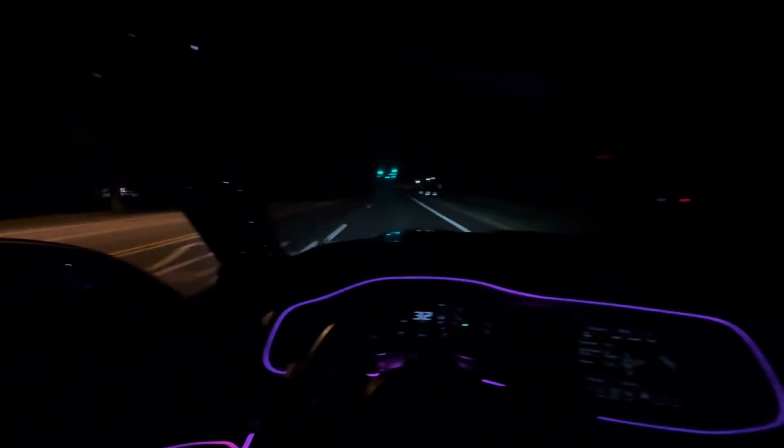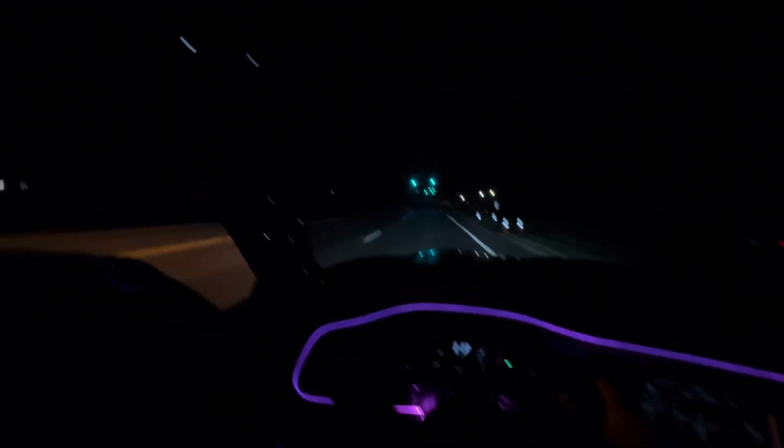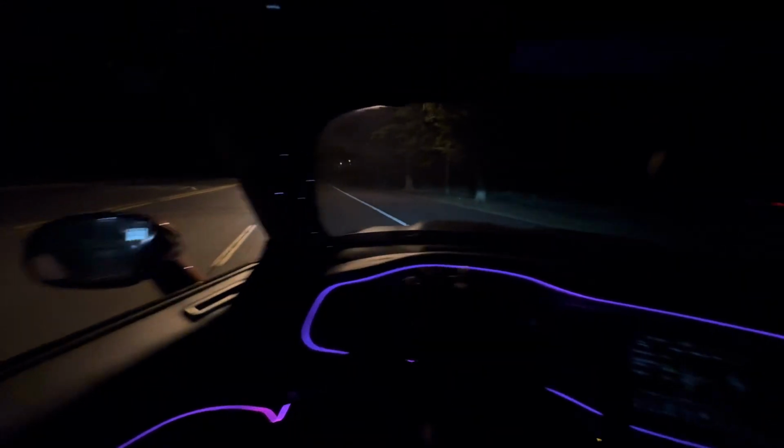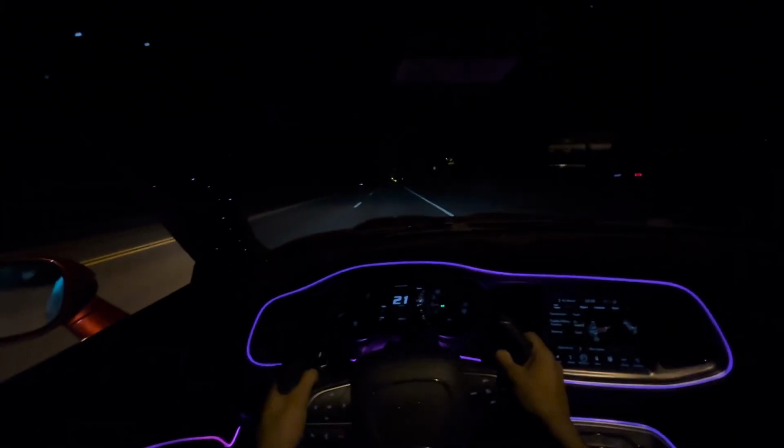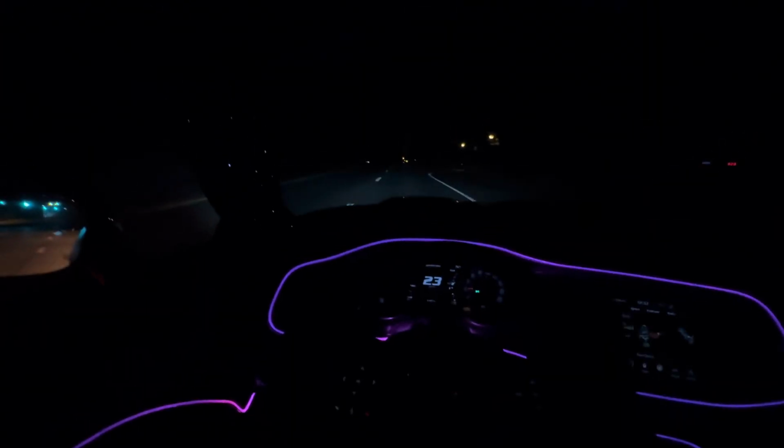Bust the U-turn real quick. Bust the U right here. Put the windows all the way down real quick for y'all. We gonna give y'all a couple more pulls, then we gonna end it, y'all.